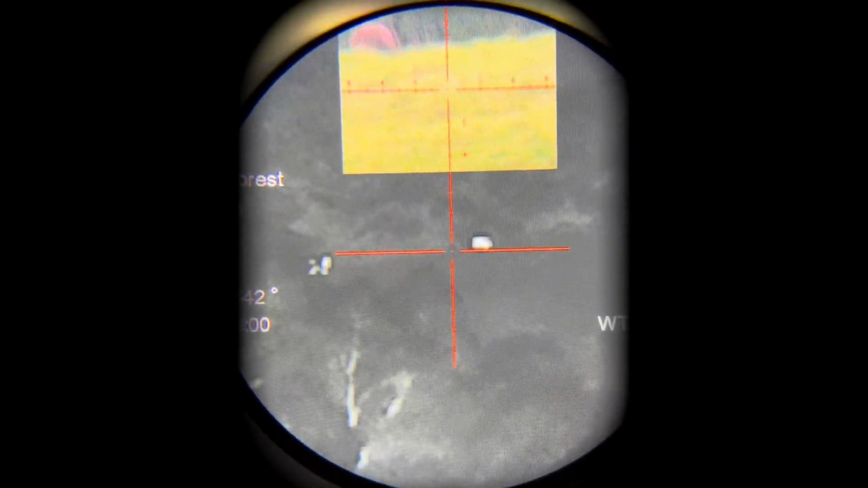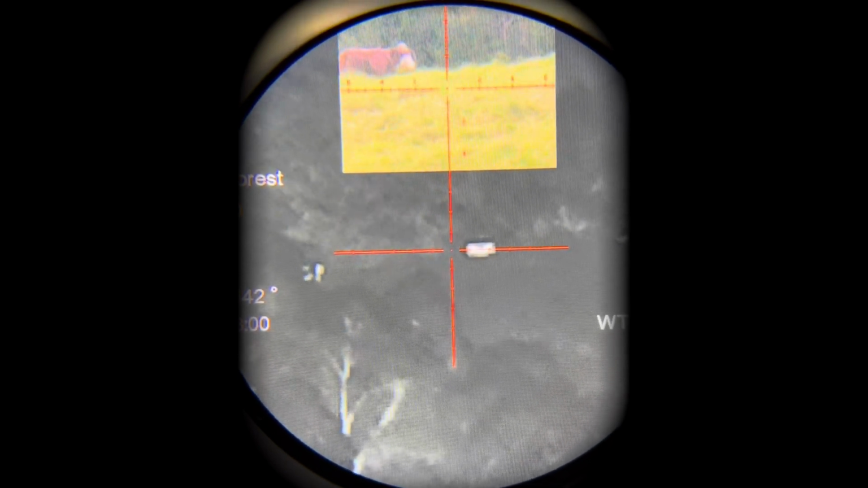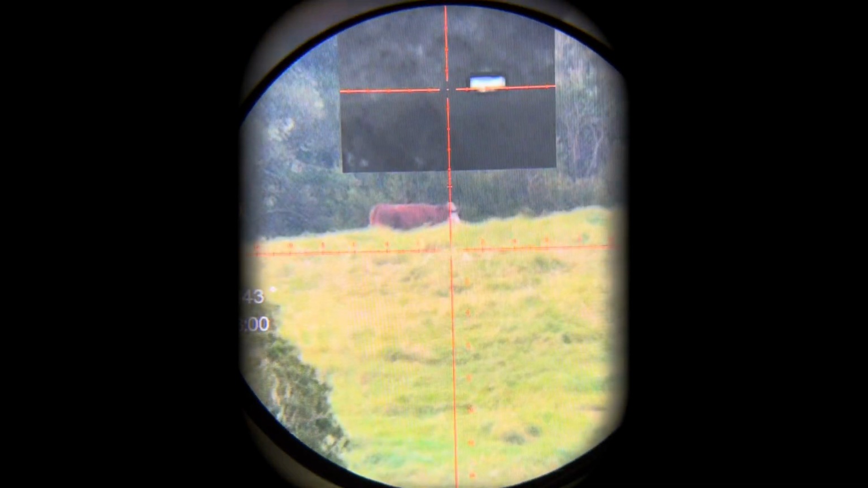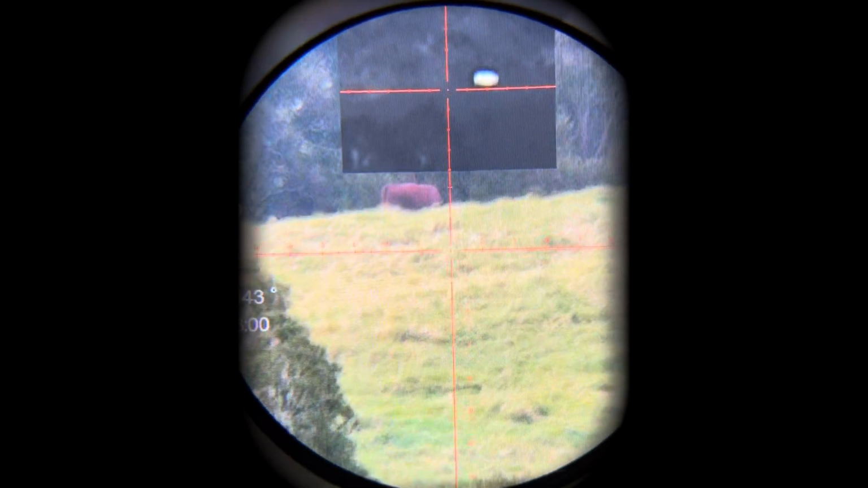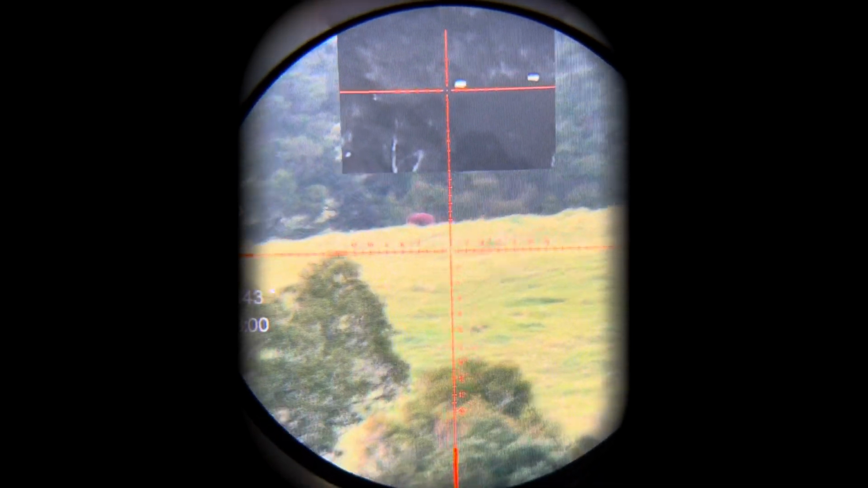Now this is probably one of the great pictures of night vision versus thermal. Look at the detail you see in night vision versus the detail of that same cow in thermal. And my focus isn't focused properly. I've got a phone attached to the back of the unit. It's not ideal at all. So very easy to flip between the two.